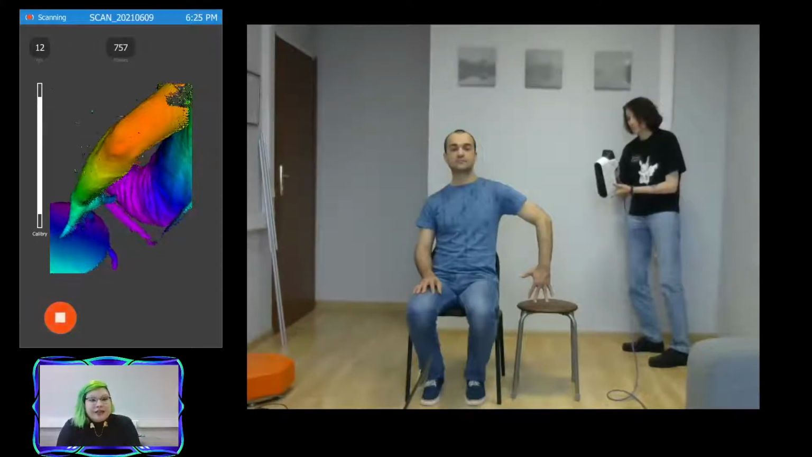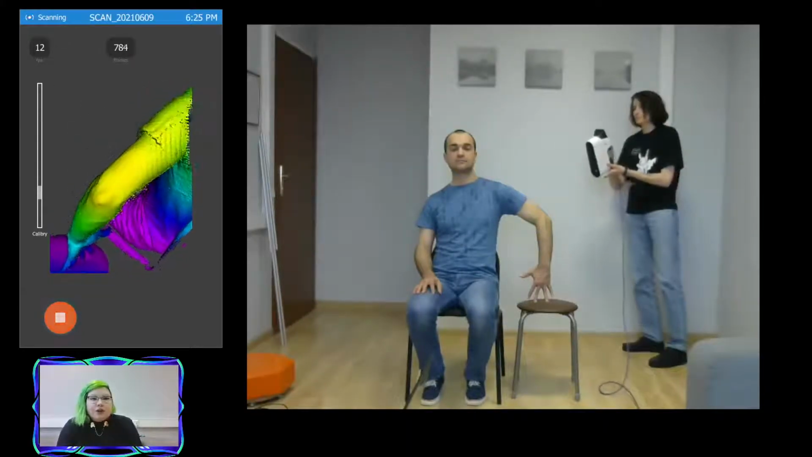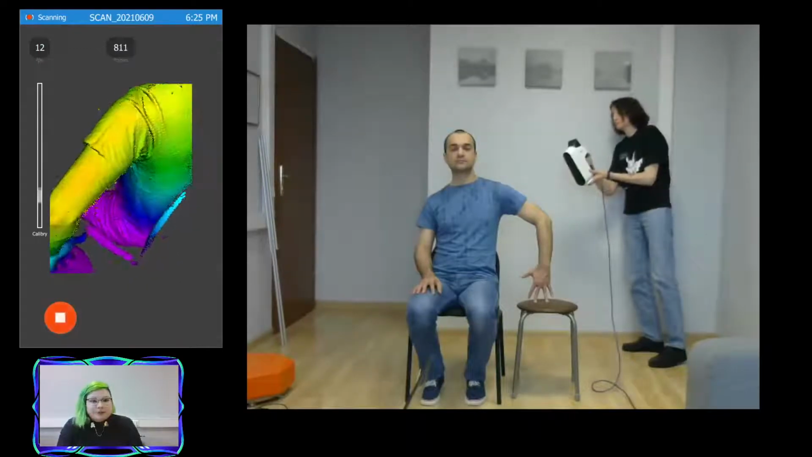So when scanning, please make sure to always keep turning your hand and keep turning the scanner. That way you are always creating a uniform mesh.